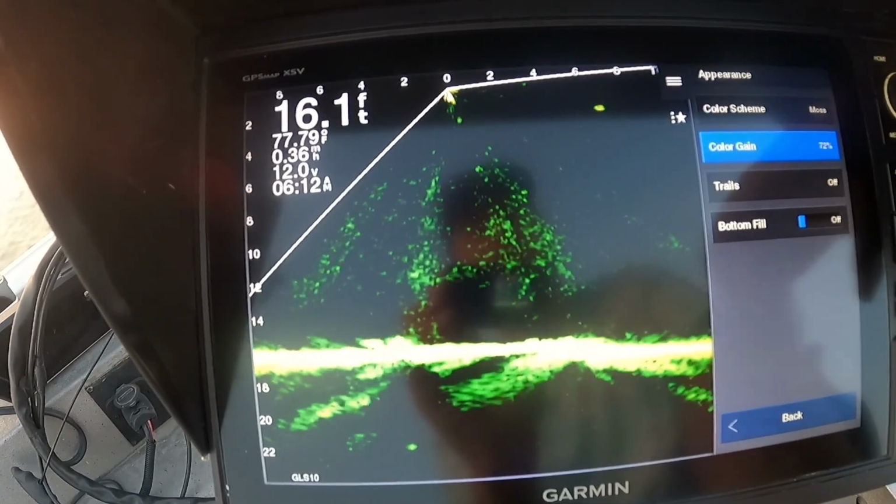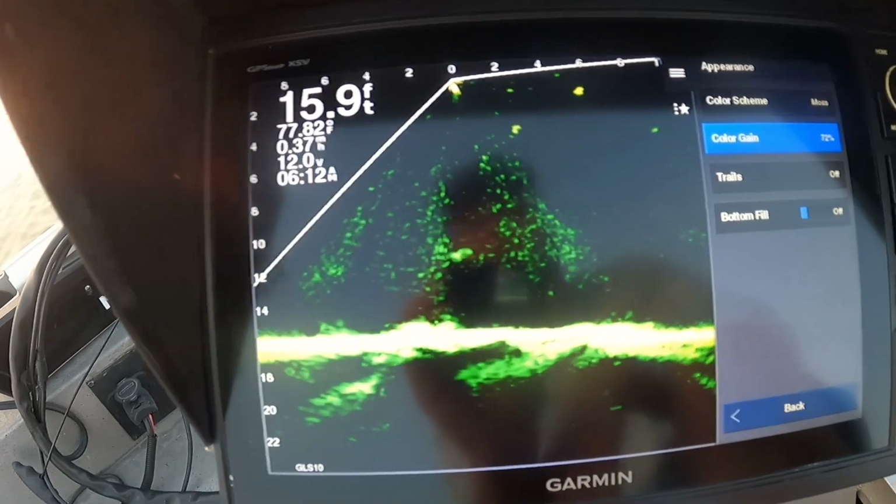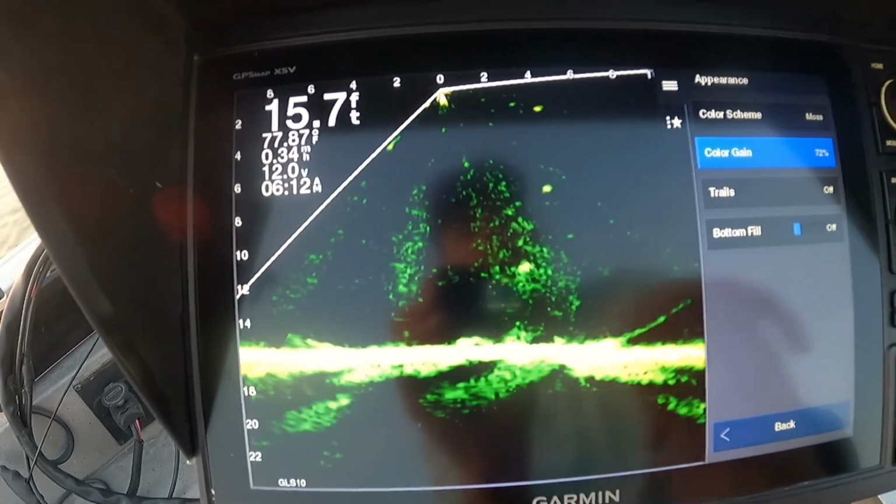Color gain, I'm on 72. Really haven't messed with that a whole lot. Really didn't feel like I needed it. Maybe you could turn it down a little bit, but around 70 ought to be good.